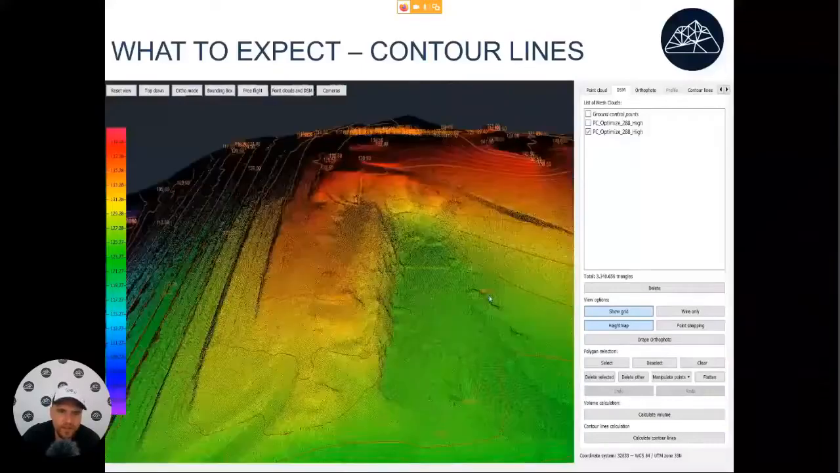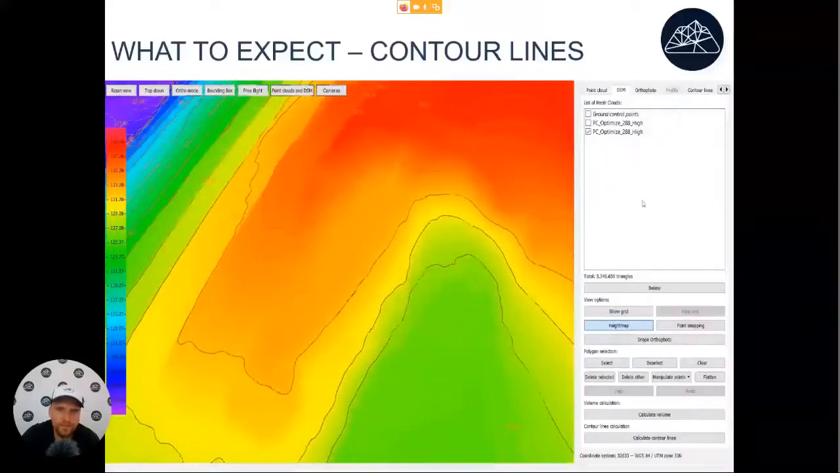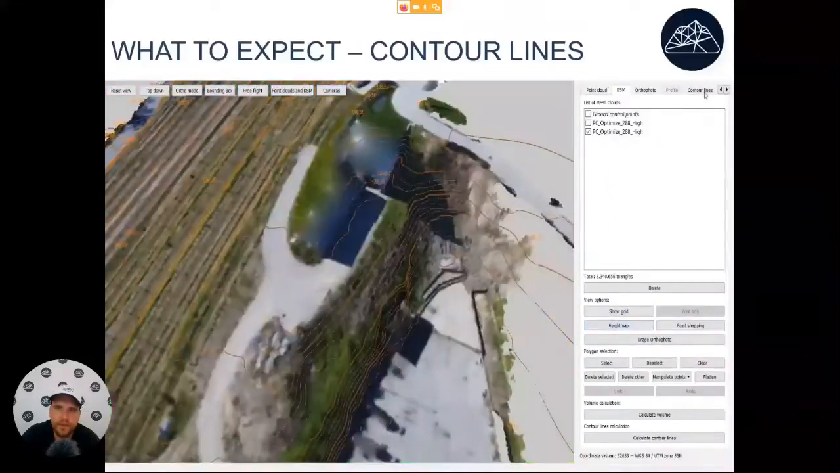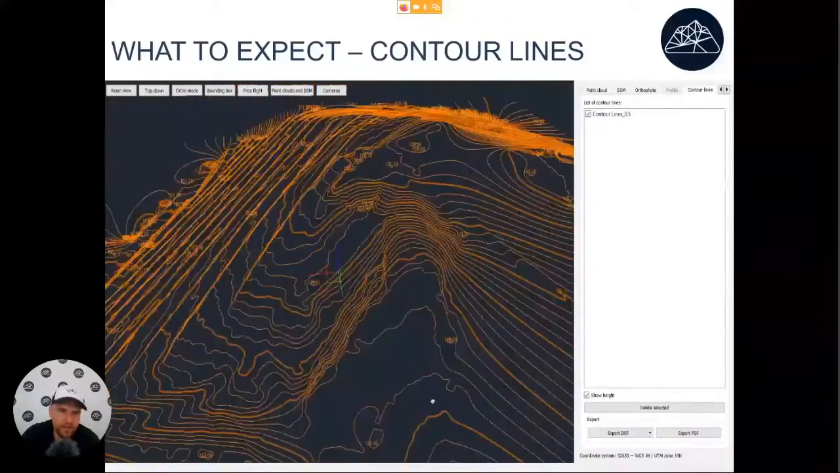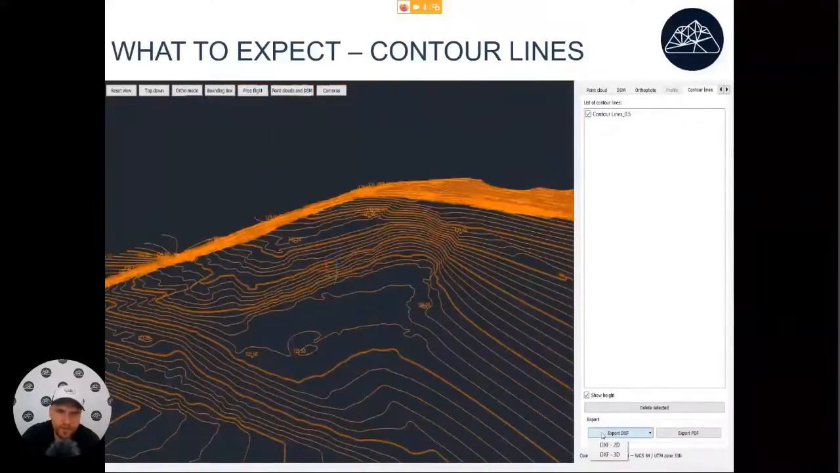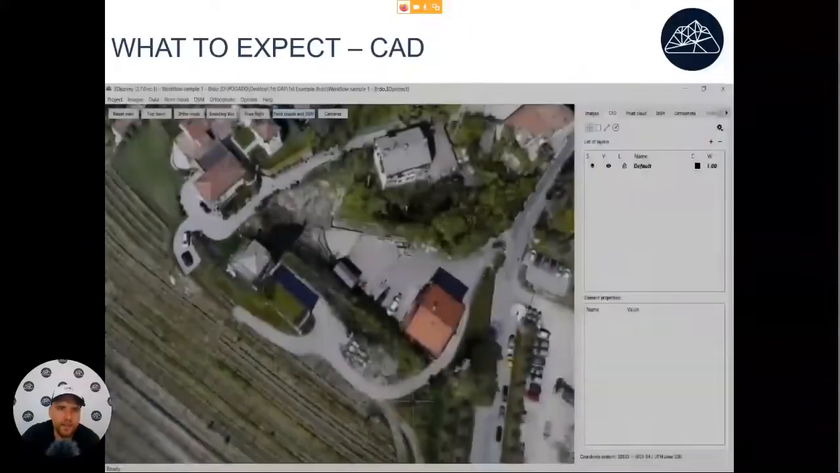So now this we can export into CAD to be used with our survey drawing. So there will be an export available. So pretty straightforward. Okay, let's go on.